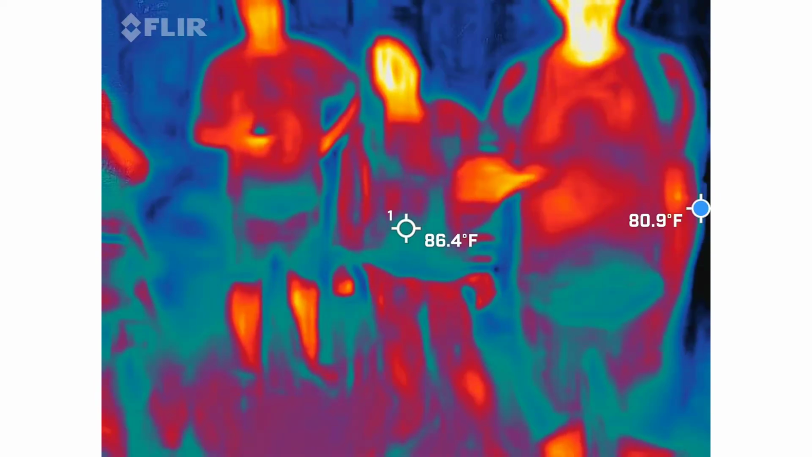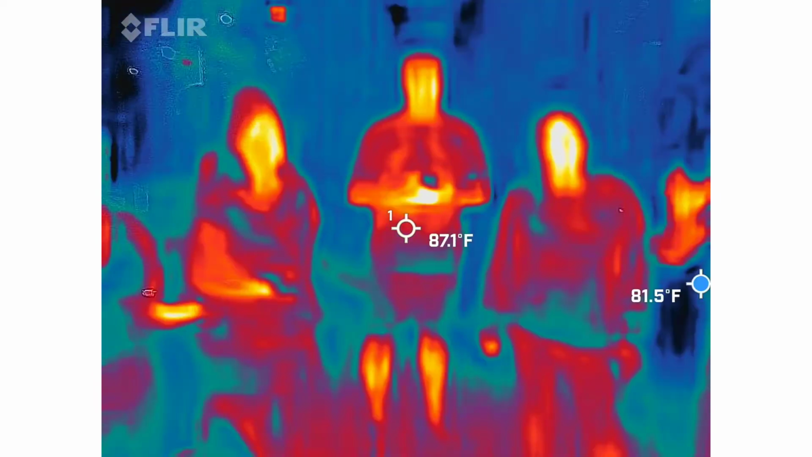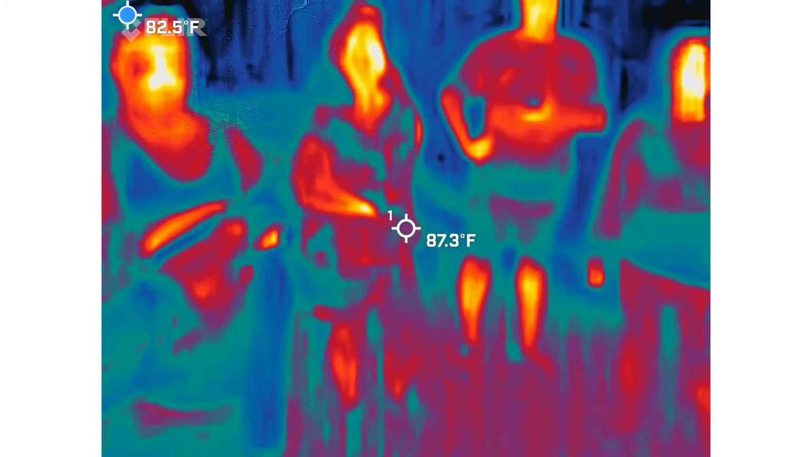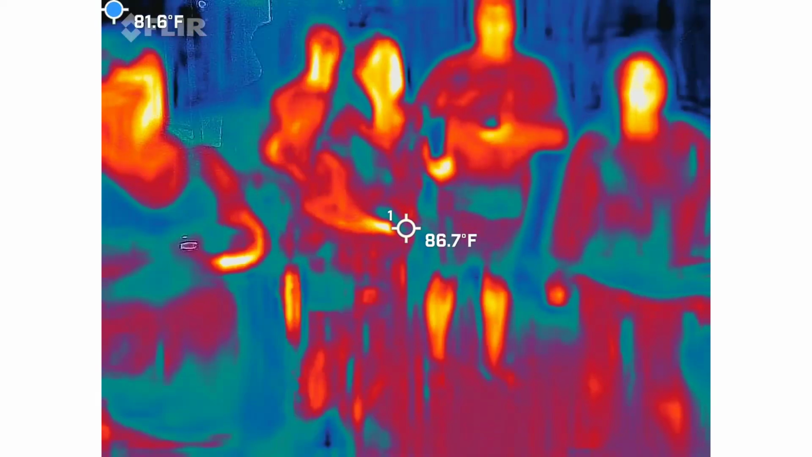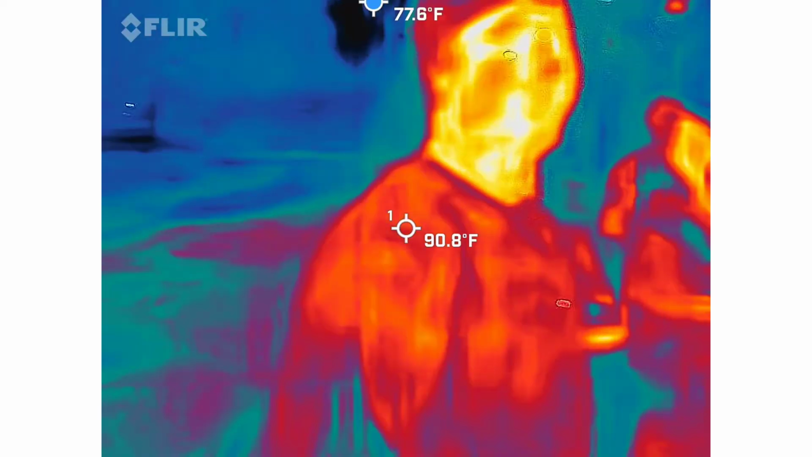The reason for that is because we're going to be the warmest thing out here. It's going to give us that array of color. It's much easier to find those cold spots when we have a hot spot already there. Now, we should all be 97 to 99 degrees. If Bergen goes to 101 and over, let me know. I'll kick him off the tour so he can go feel better. So he's like, yes, perfect.